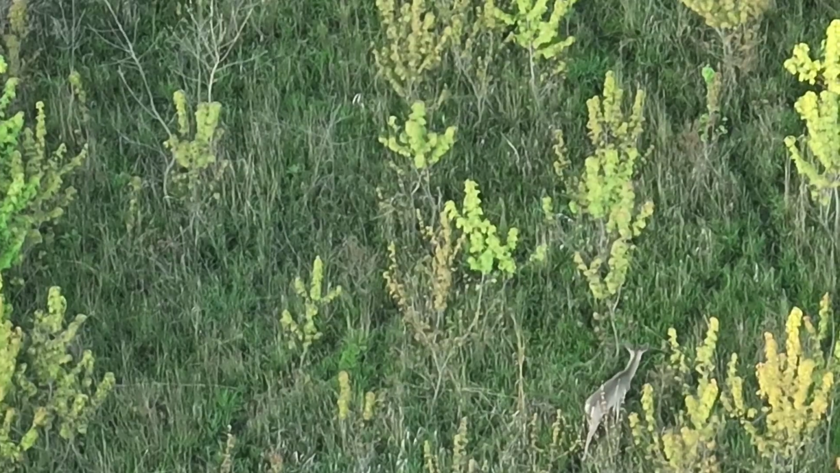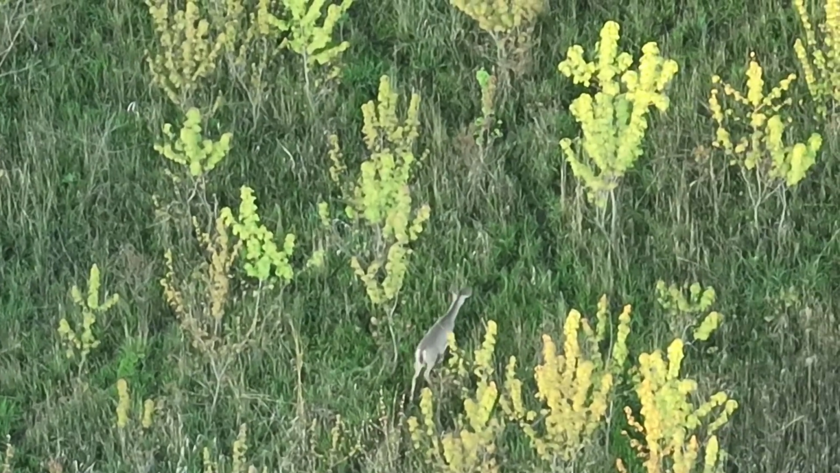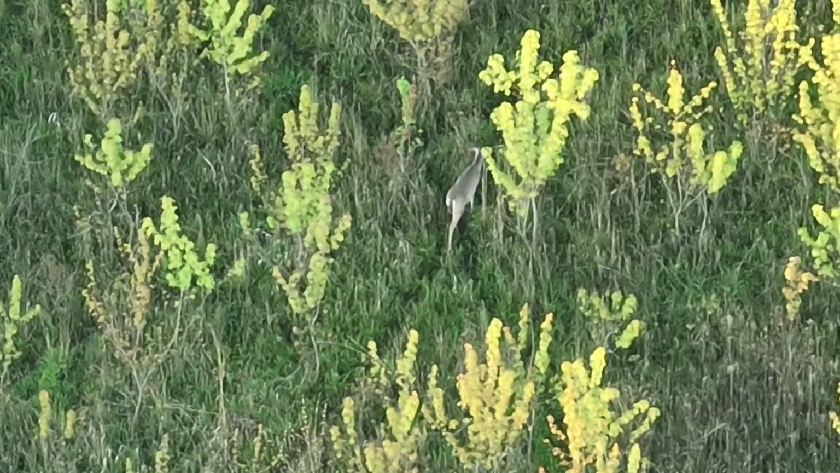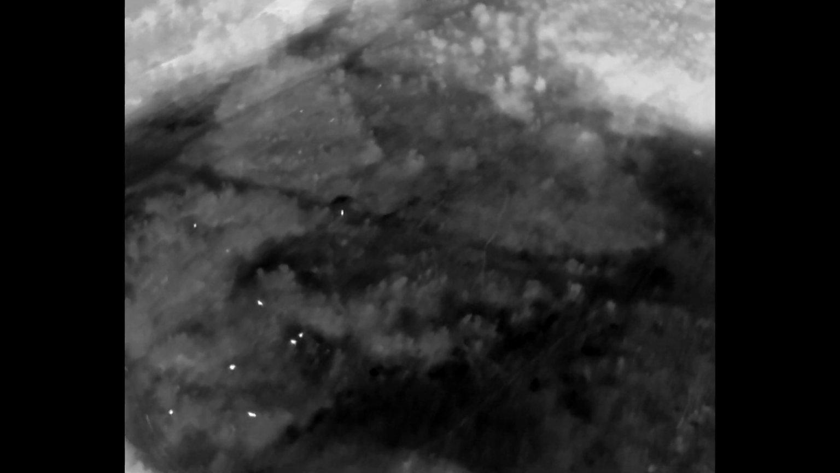Center Pin Rick tells me deer get moisture from leaves and dew. I believe it, and that might be why they're hammering these leaves, pretty big leaves. But this particular group is very close to a natural water source. So what I did here is I wanted to back up and kind of give you an idea how many deer are actually in this area.